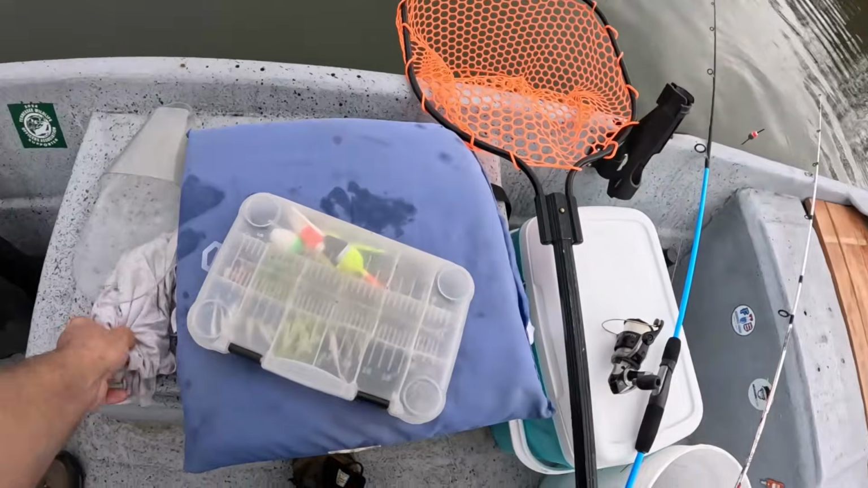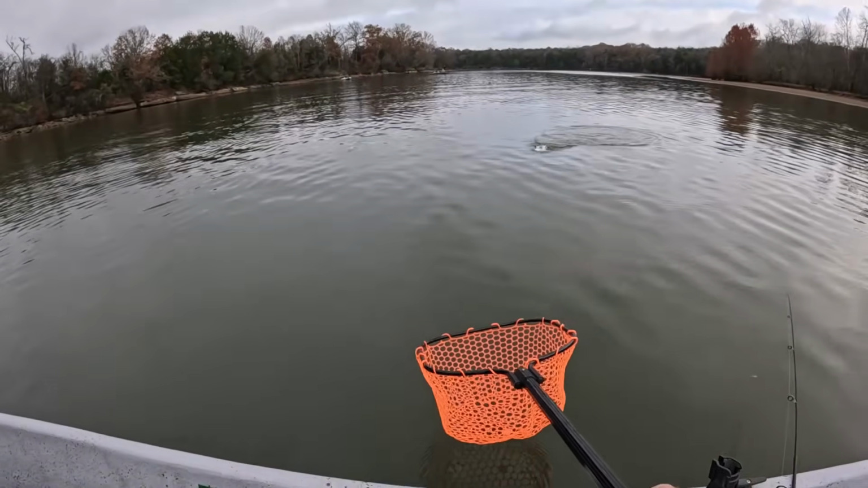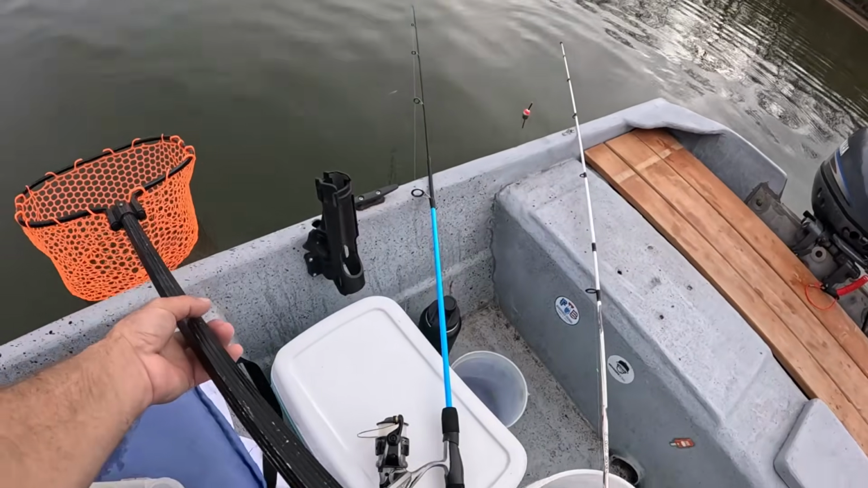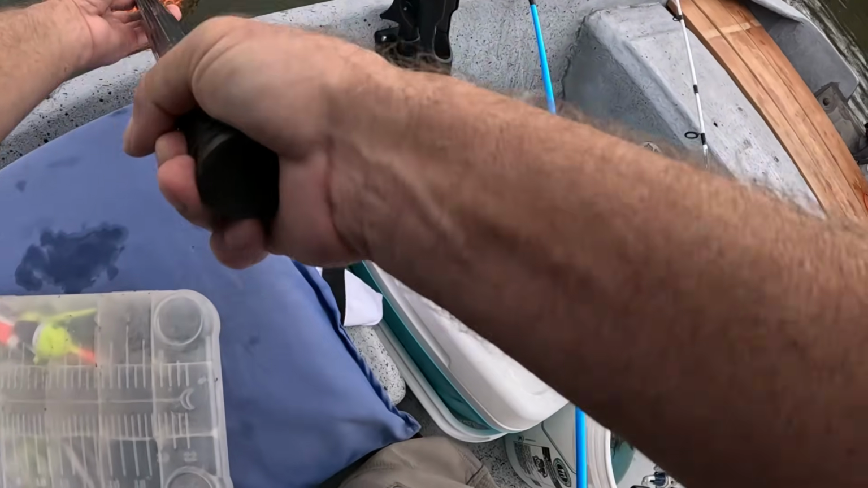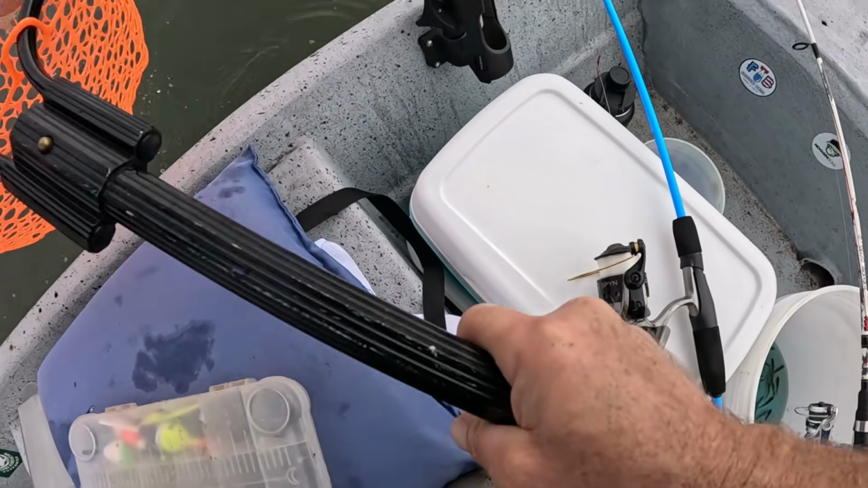How you doing? Are you looking at them? Are you seeing them? Are you catching them? You got a big one? Don't play him too hard. Let him struggle. Let him do that. Because if you get him too green, he comes in here. He'll pull his way off that hook.